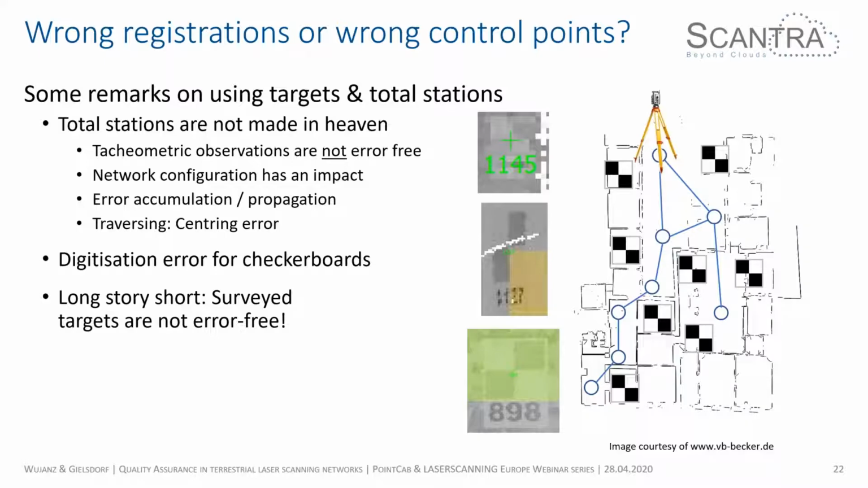For instance, you could receive a correlation coefficient of 73%, but if you look at the result, the center of the target is somewhere entirely different, or vice versa. The numbers are great and the target looks good. So long story short, survey targets are not error-free, as some people claim them to be.